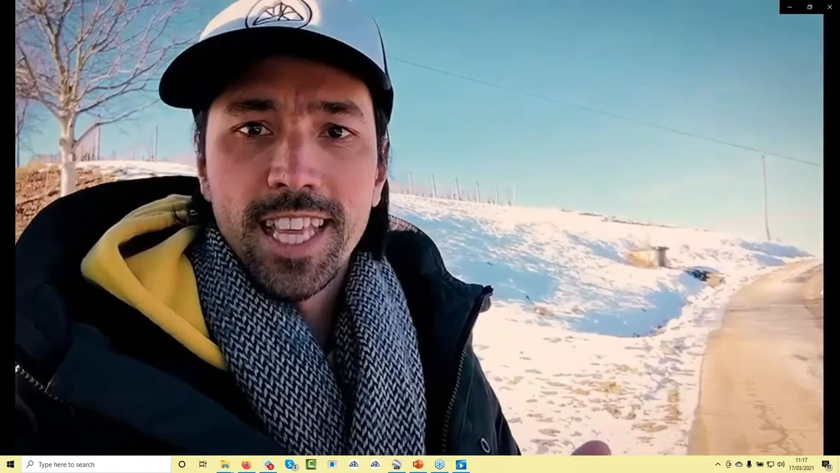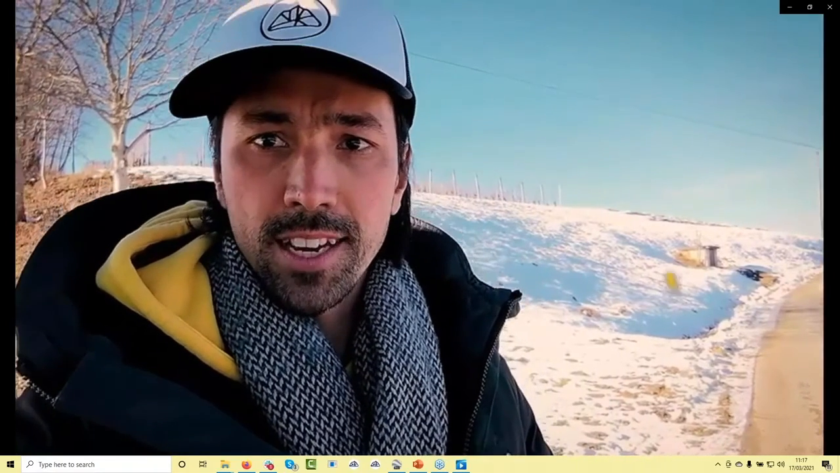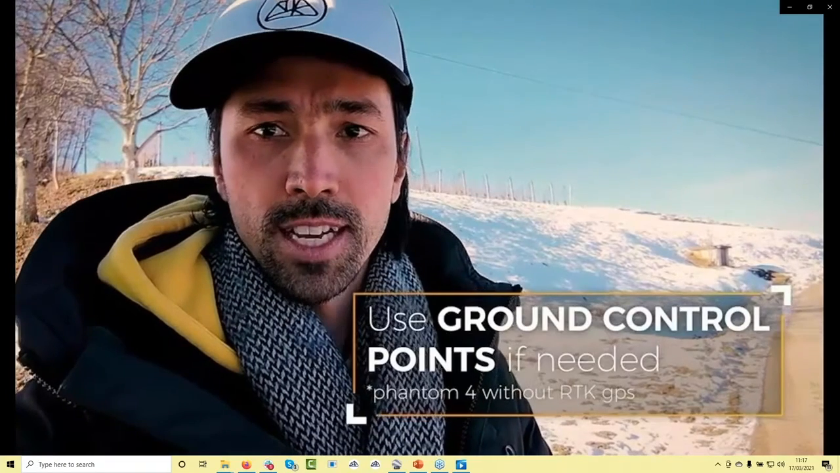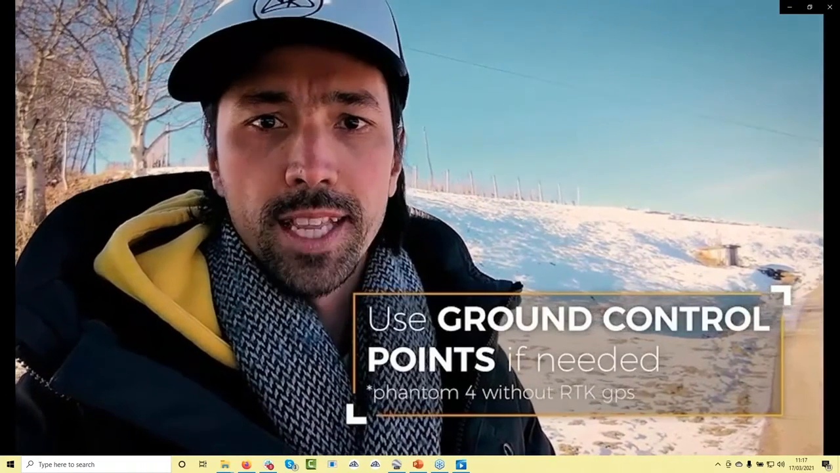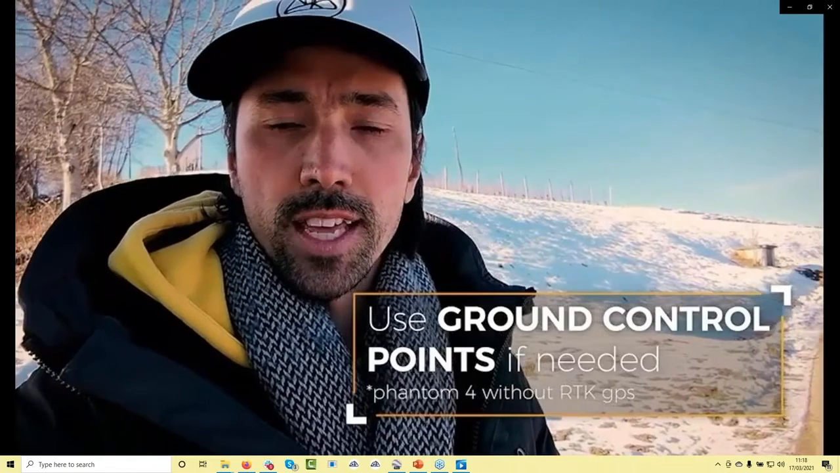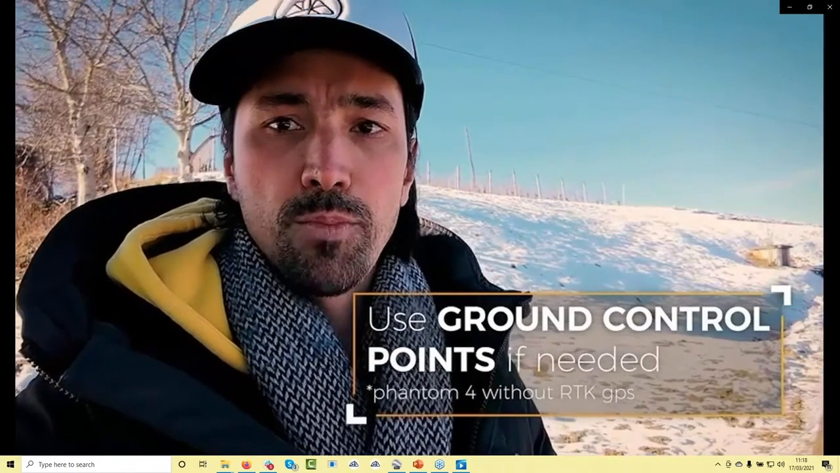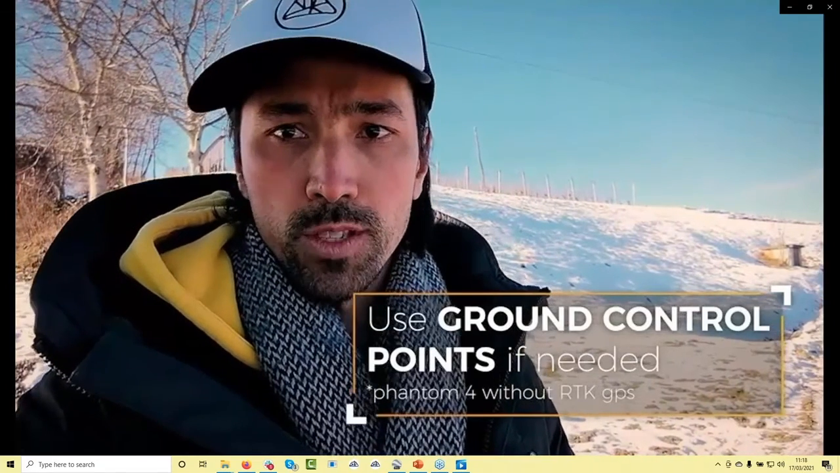For this flight, I didn't use any ground control points because the end accuracy of this model needs to be around 10 centimeters. And I can usually achieve this with the integrated RTK GPS in this drone. If I had a standard Phantom 4 Pro drone, which doesn't have an RTK GPS on it, I would definitely use ground control points for orientation.